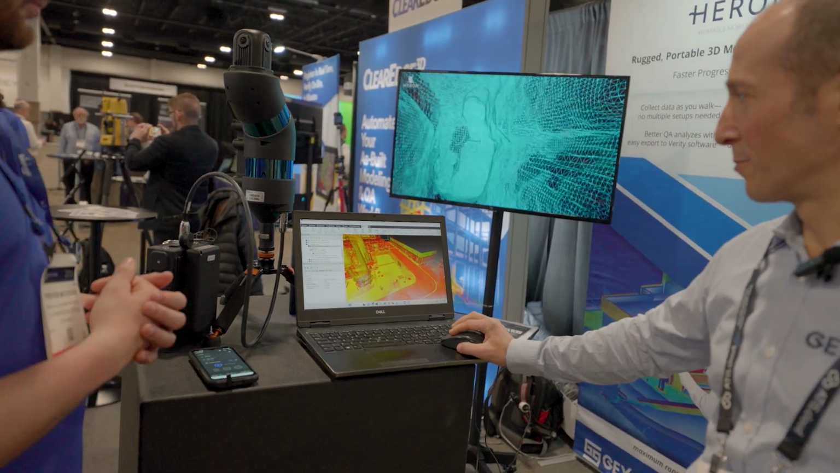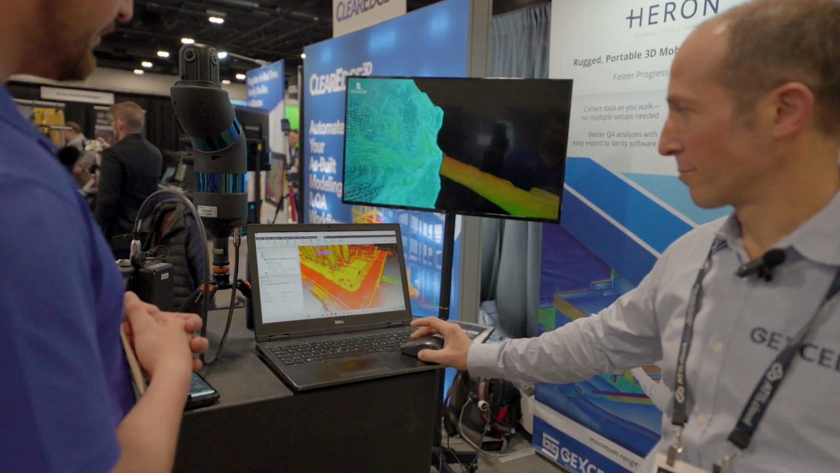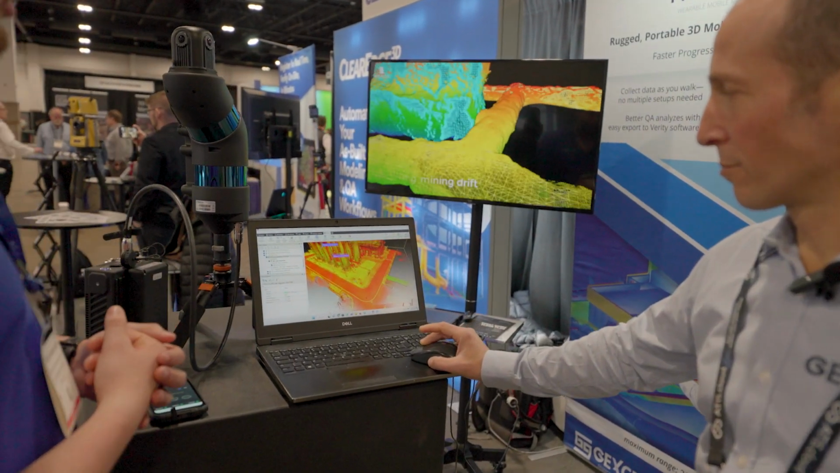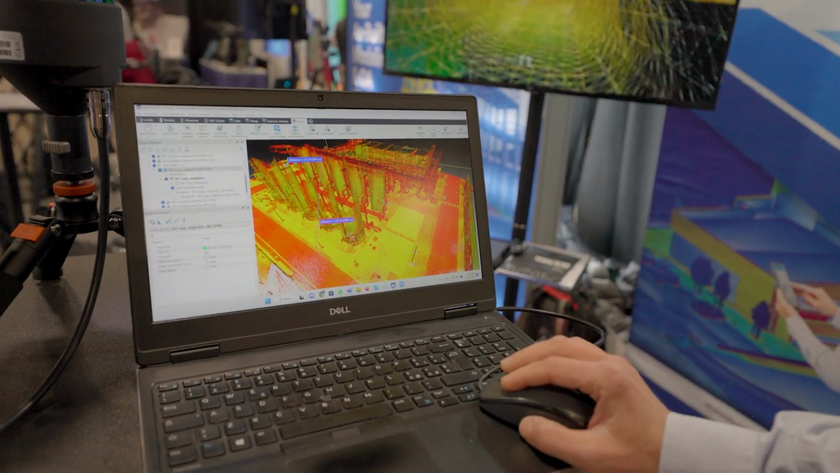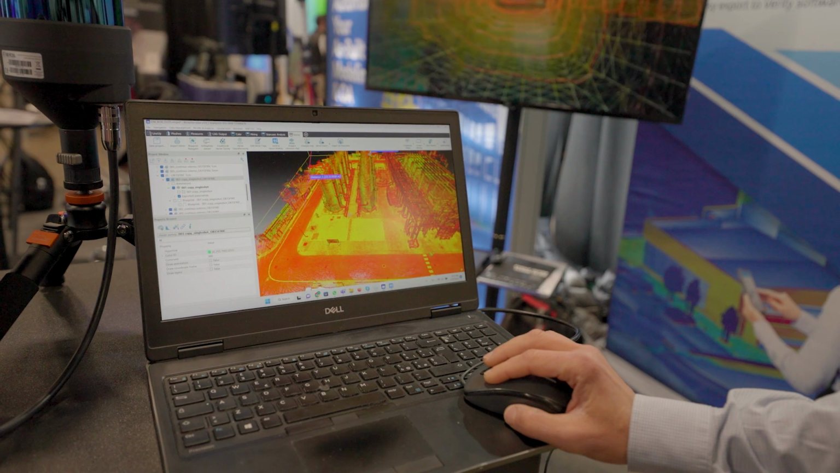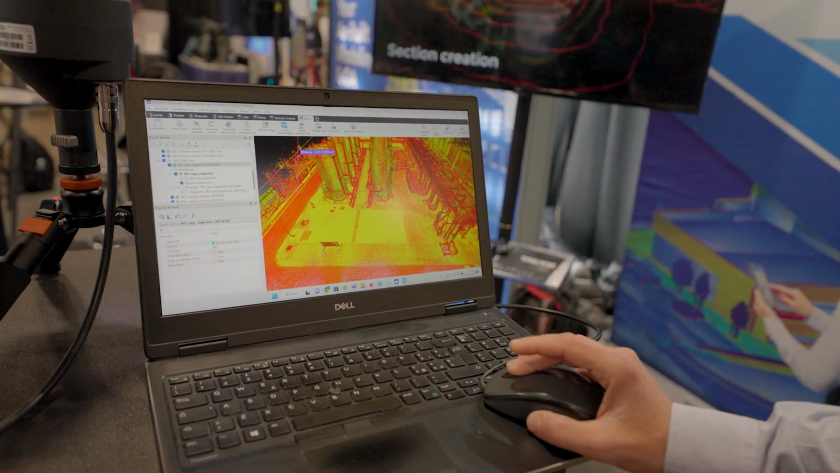So here we have an example. This is the point cloud collected from the Heron. We've got a larger oil and gas facility right here. So I guess you want to take us through, Matteo, and tell us a little bit about this. As you can see, this is the final point cloud produced by the system.